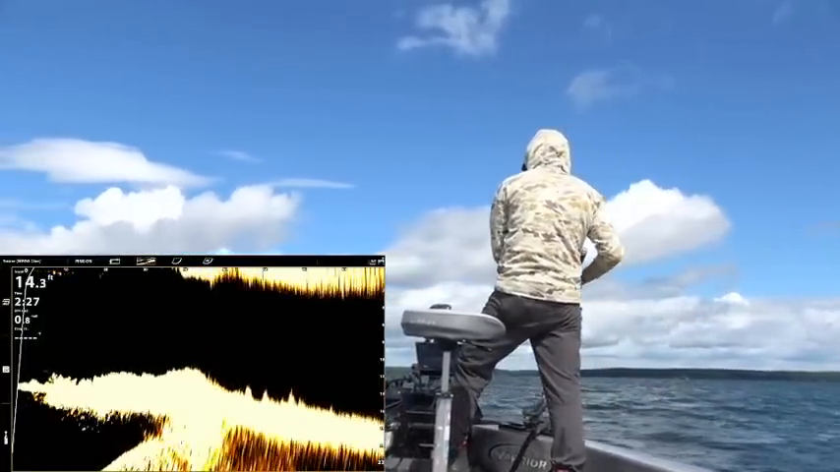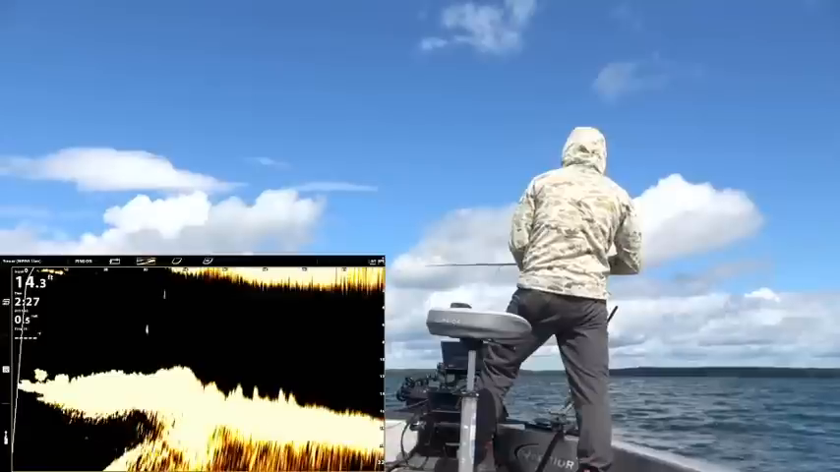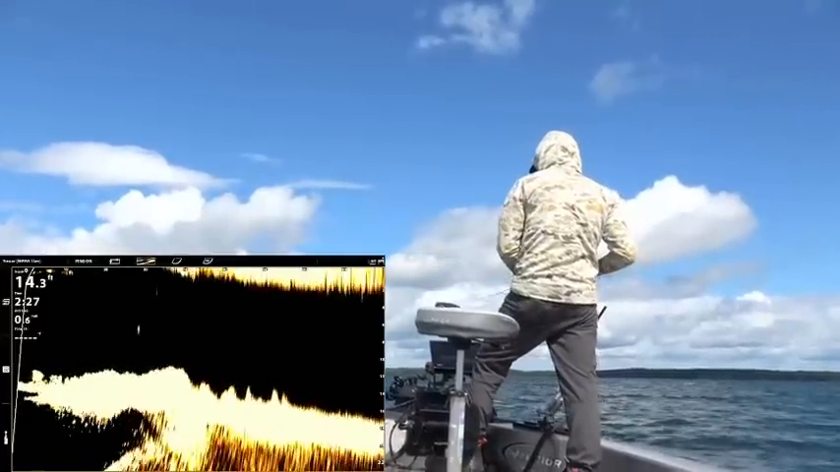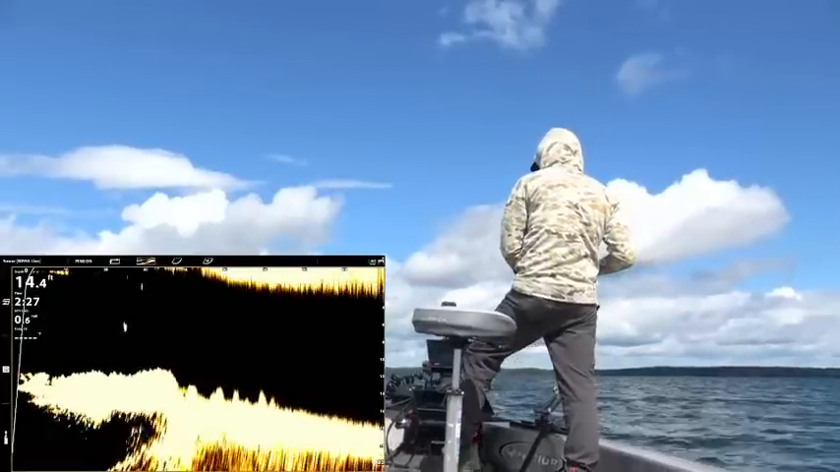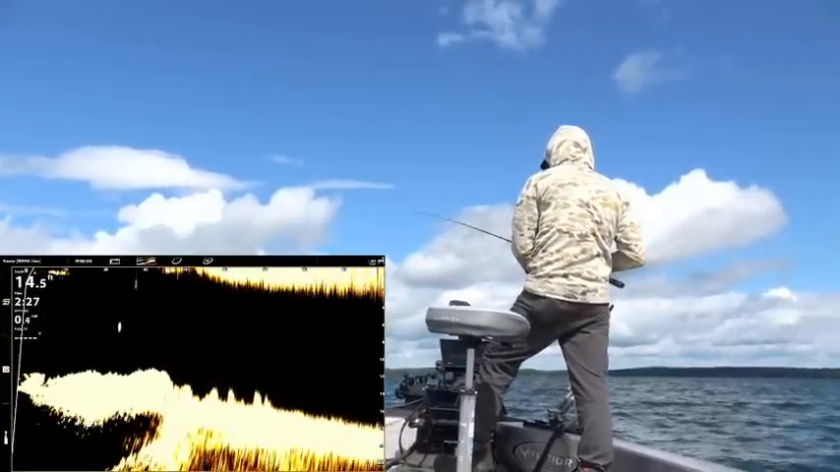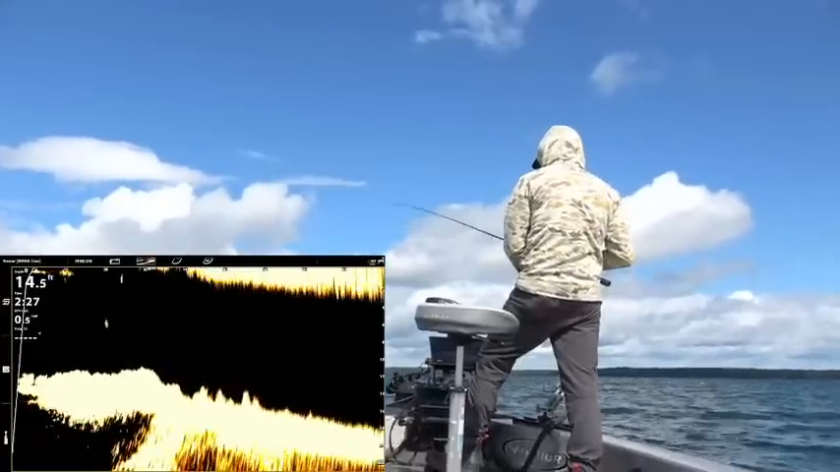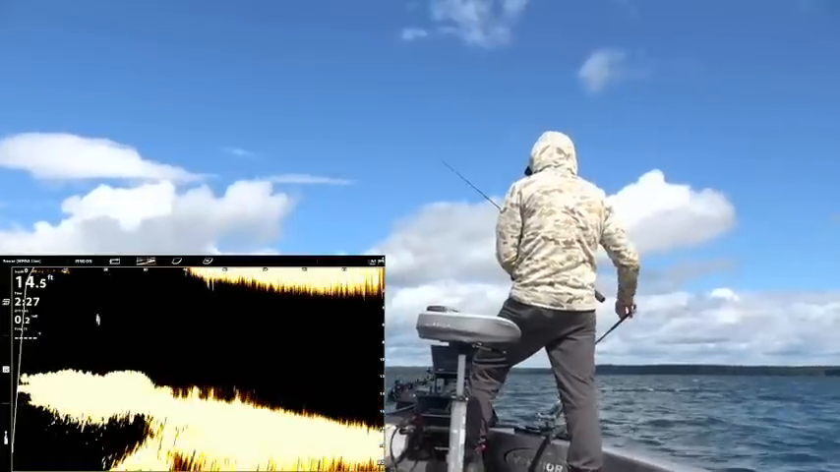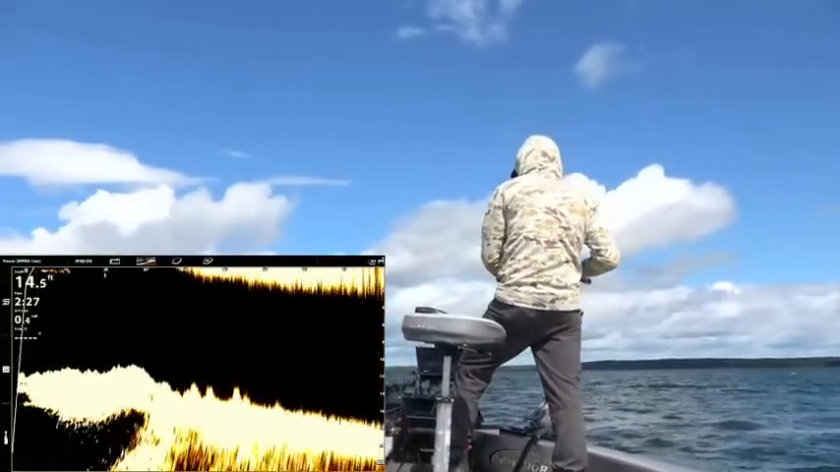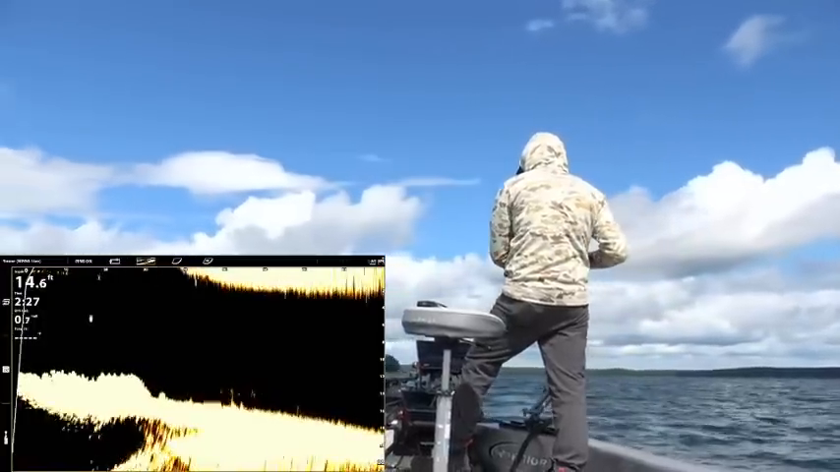They're not there quite like they were. Where did my fish go, though? Come on, show yourselves. Or did they all spook?